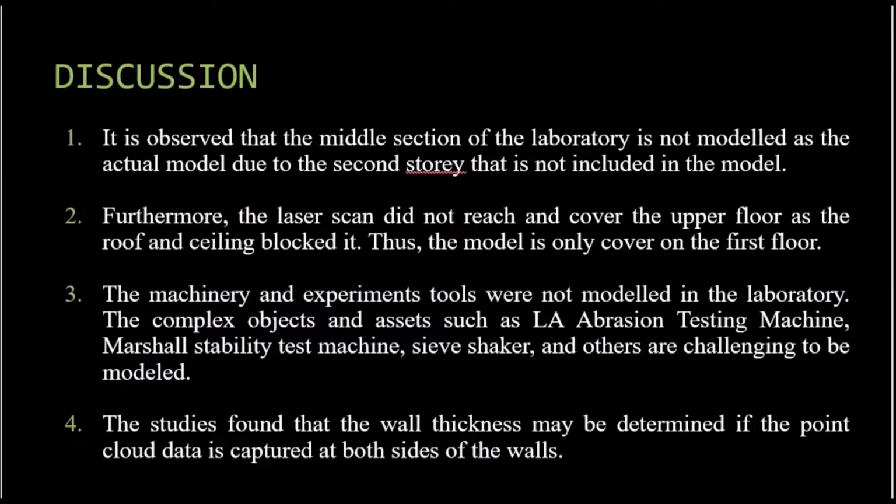The machinery and experiment tools were not modeled in the laboratory. Complex objects and assets such as the LA operation testing machine, Marshall stability testing machine, sieve shaker, and others are challenging to model. The study found that the wall thickness may be determined if the point cloud data is captured at both sides of the walls.